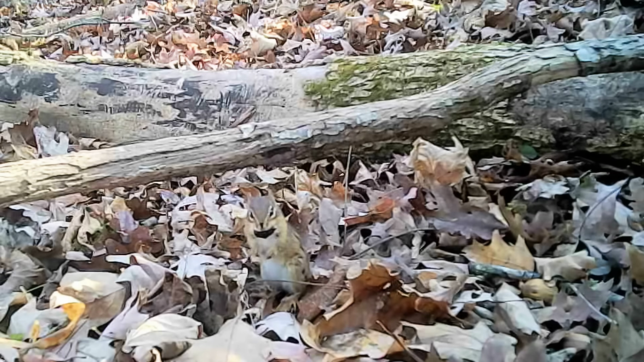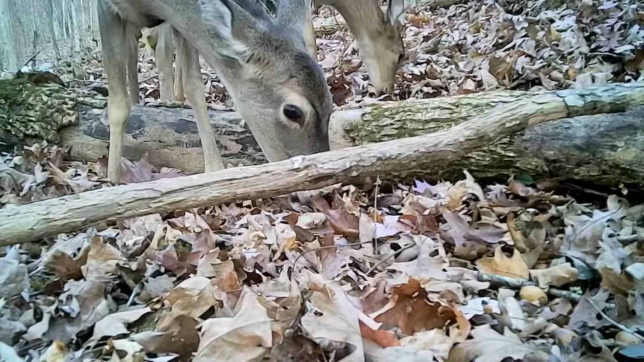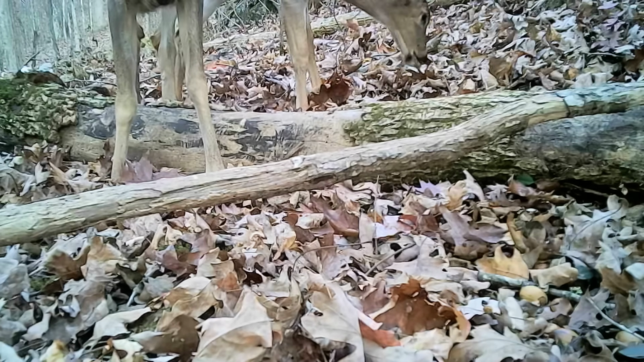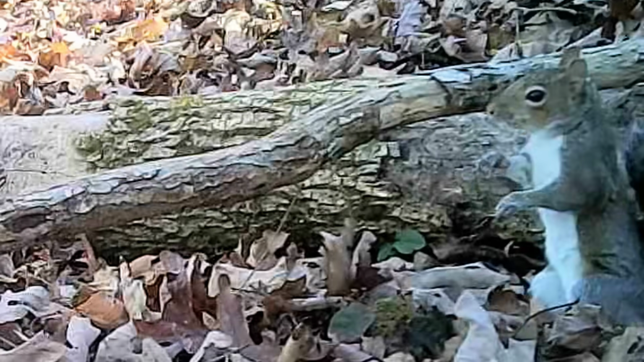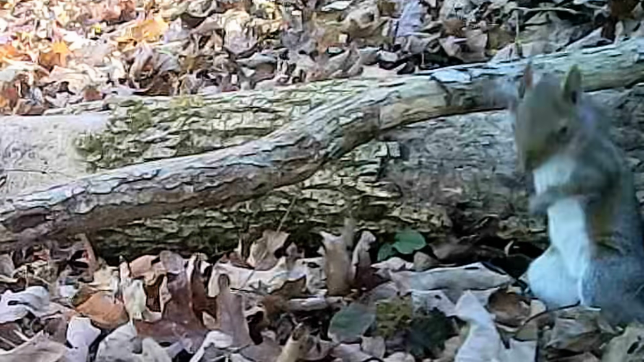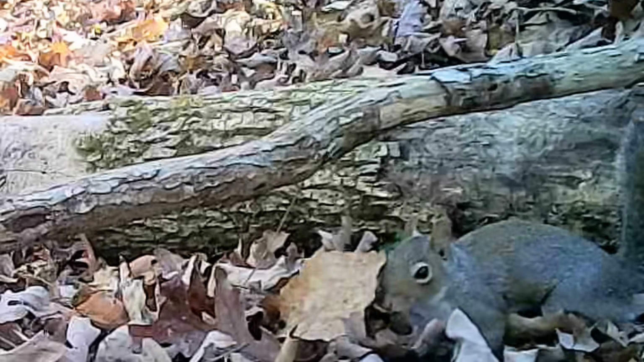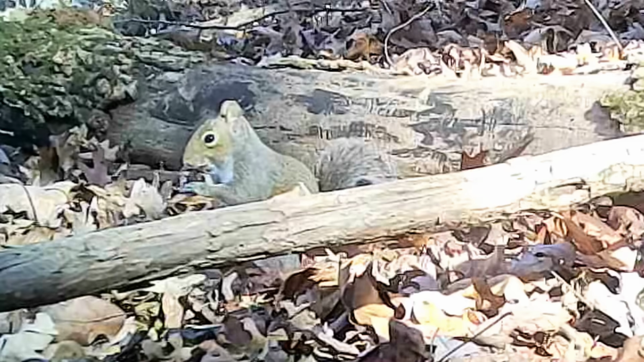But down at the acorn pile, the little animals are still trying to get ready for winter. Gathering them acorns. And the deer run them off. They like these acorns too. But the little squirrels, they got to keep a lookout. They don't want to get stepped on, I guess. They're always working in these acorns.